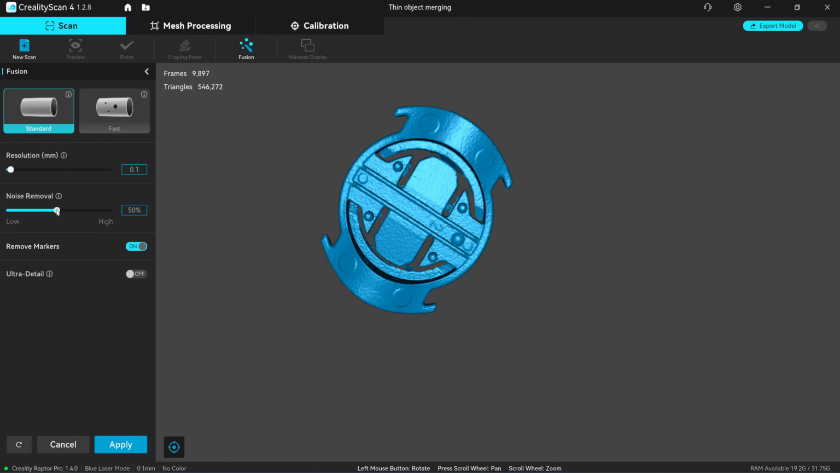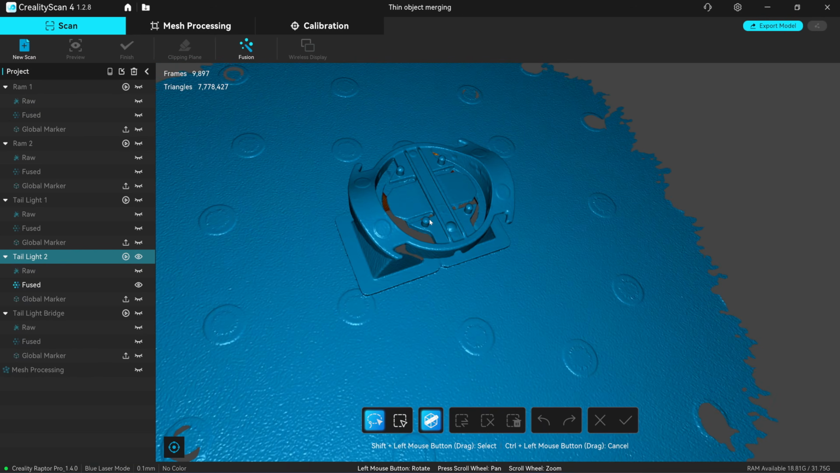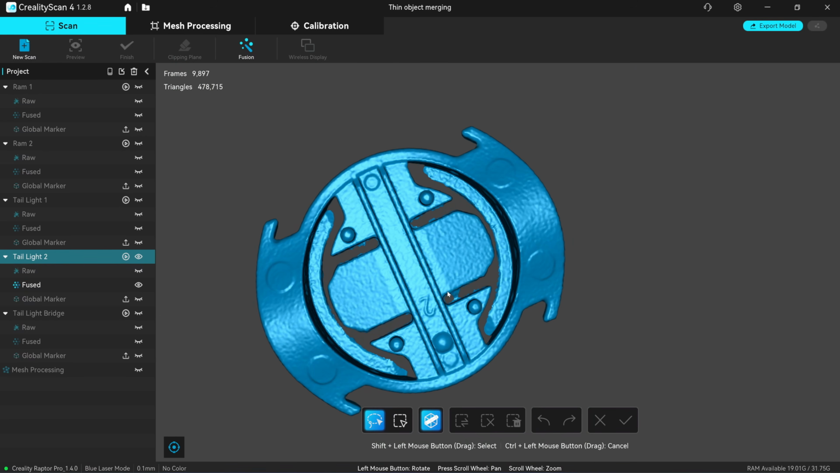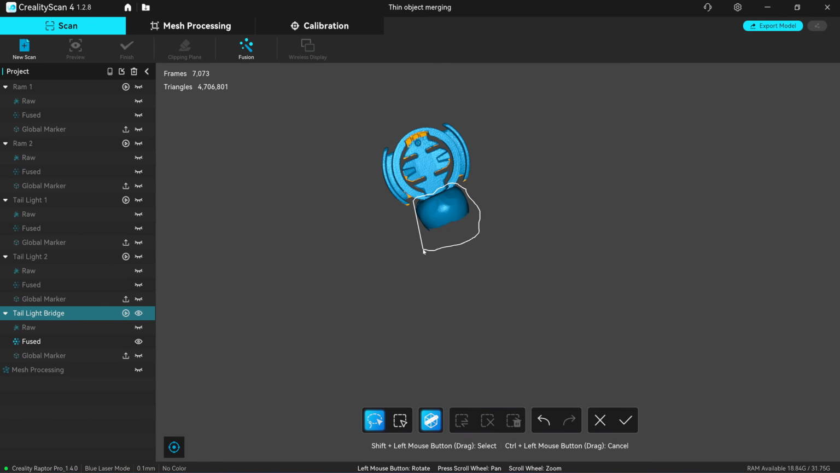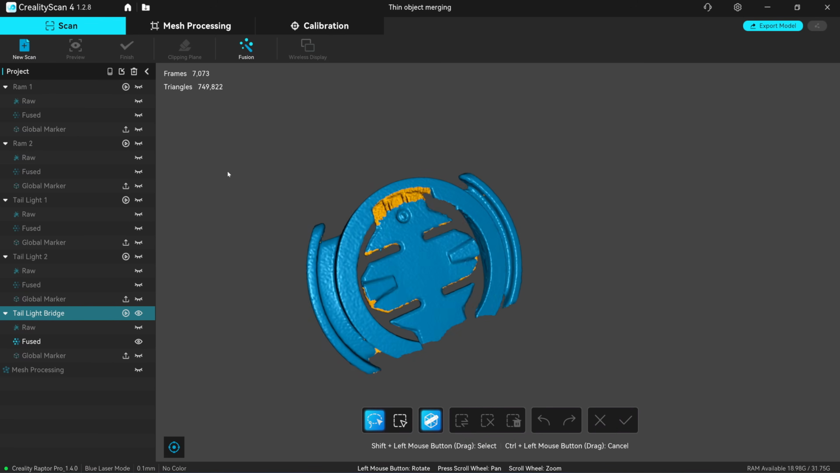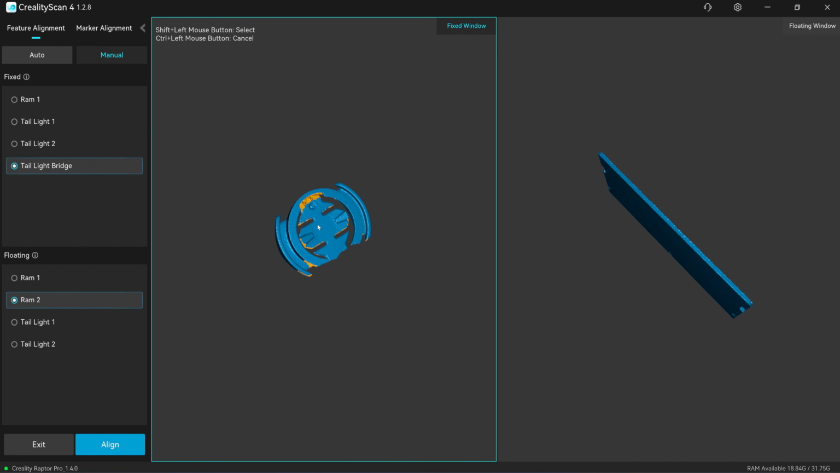This time I will increase the noise removal to 70%. Okay, so the noise is reduced. It's a small gap, so I need to manually remove this. Just welding together. Bridge scan. It contains 2 sides of the information. Align this. This will be a bridge scan.